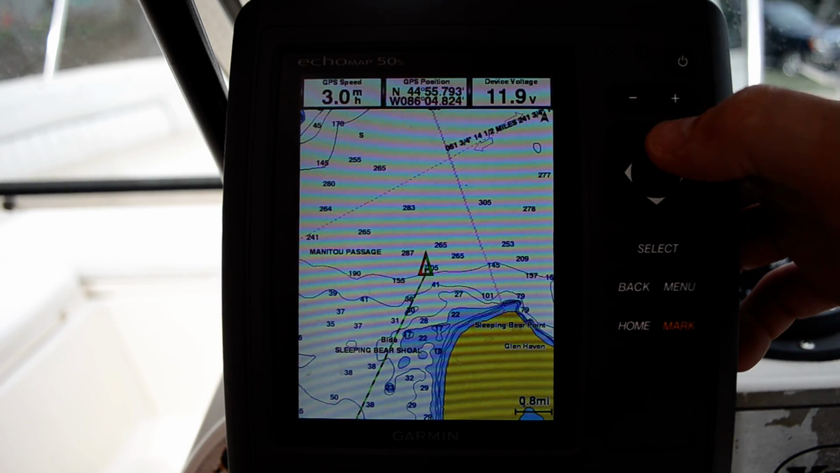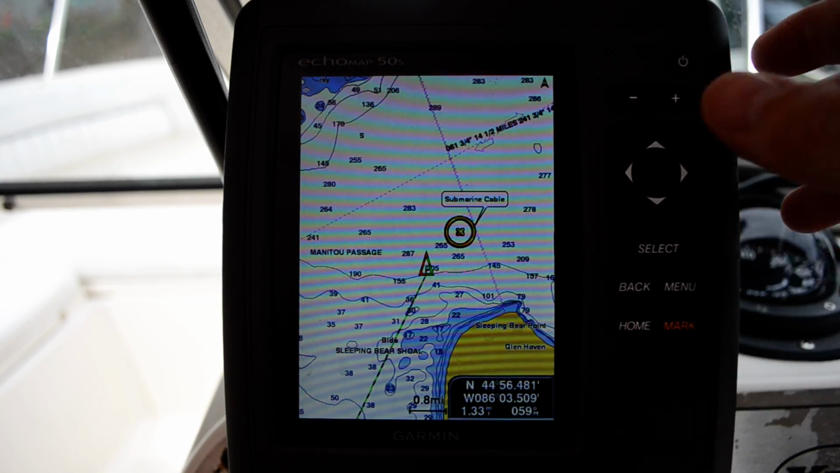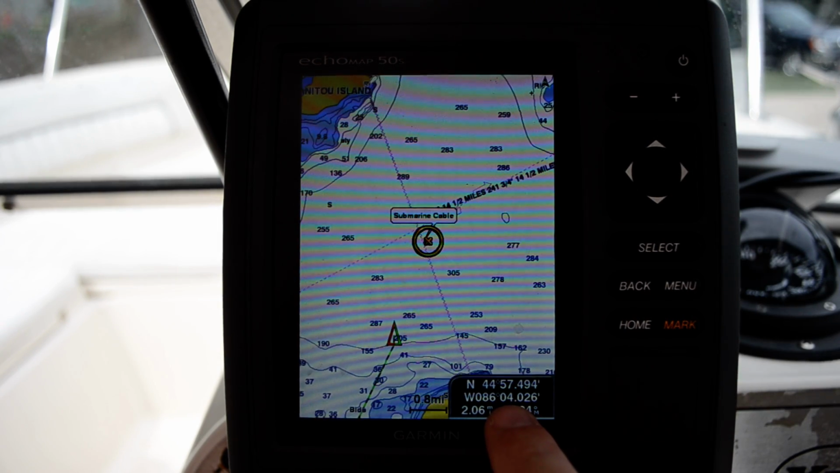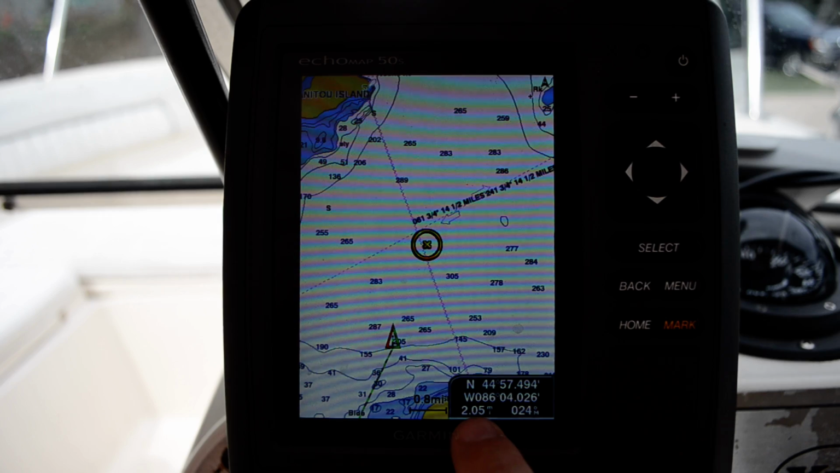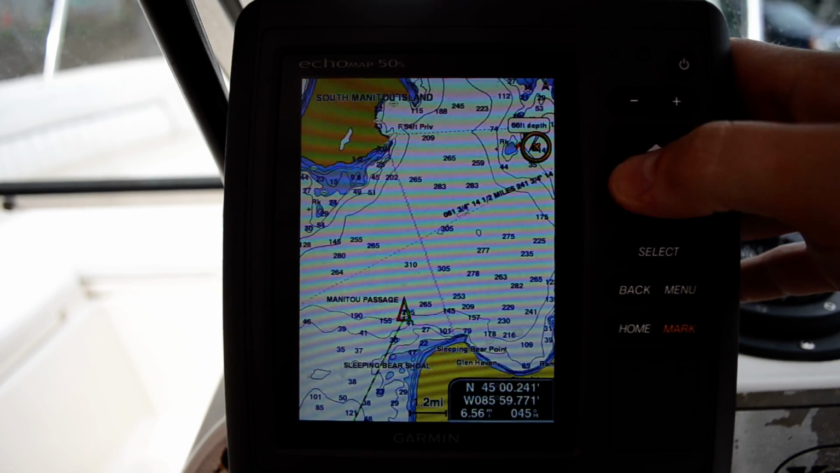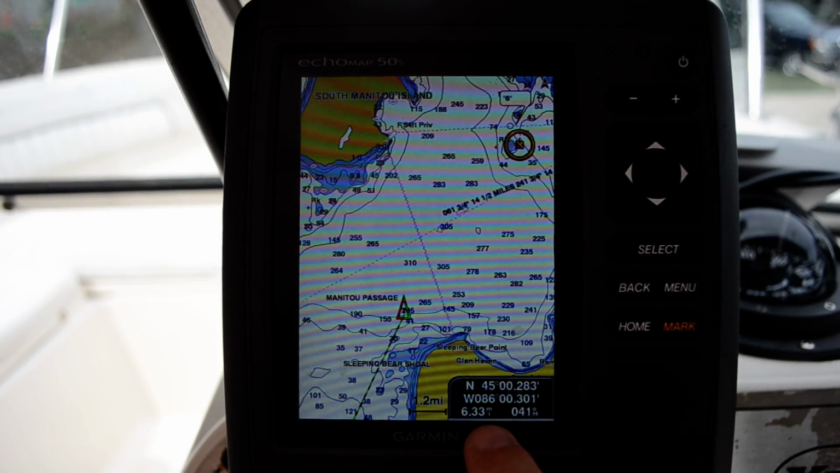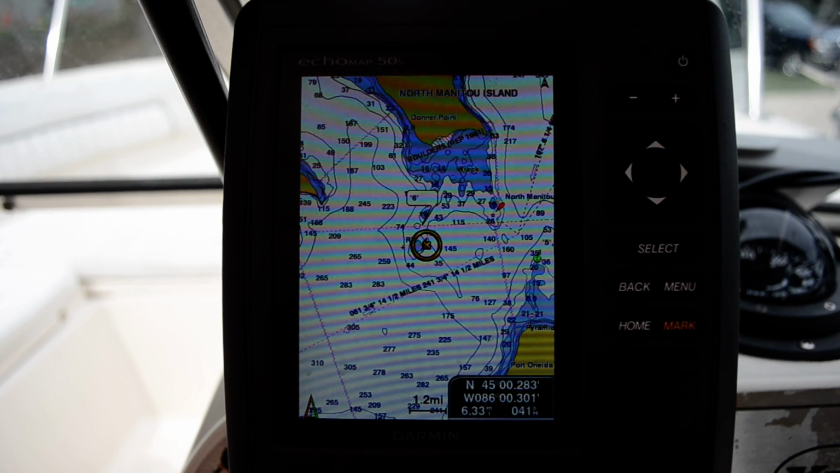Here's what I love about my Garmins. It's the pan and zoom. You could take a look. Maybe you're on the phone with someone, they give you some coordinates. As you move the cursor around, it gives you the coordinates that are there. It also gives you the distance, which is really nice. So, for instance, if I wanted to go right here to this marker, I can see that it's 6.33 miles away, and the coordinates of it.